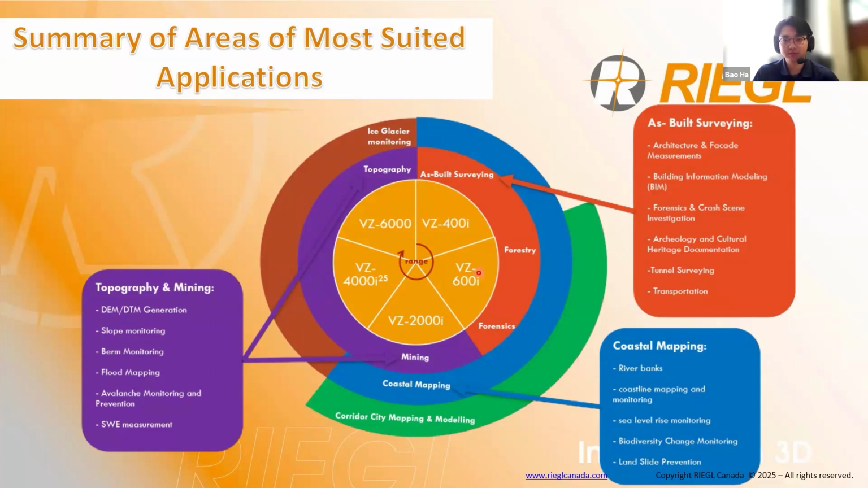So in the middle here, you've got the stars of the show, the VZ400i, 600i, 2000i, 4000i, 25, and the 6000, sorted based on range measurements as seen with this circular arrow right here.